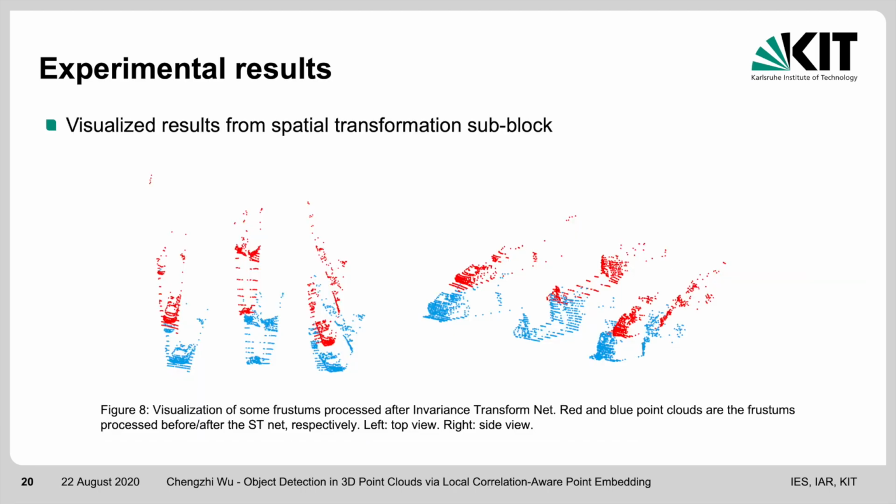Here are some visualized results from the spatial invariance transform subblock. Those red point clouds are the frustums processed before the spatial transform net, and the blue points are the frustums processed after the spatial transform net. We can clearly observe that frustums have been slightly rotated to similar orientations. That is, left frustums rotated slightly to the right, while right ones rotate slightly to the left.